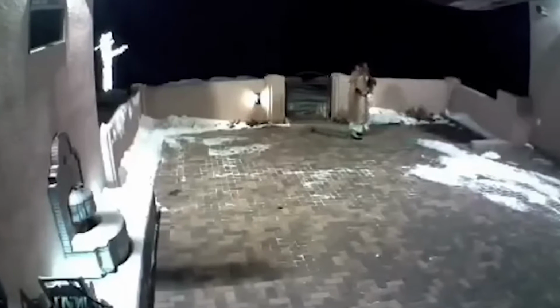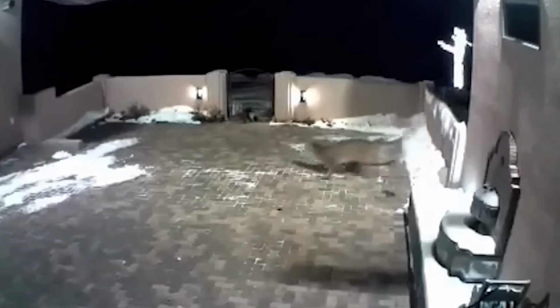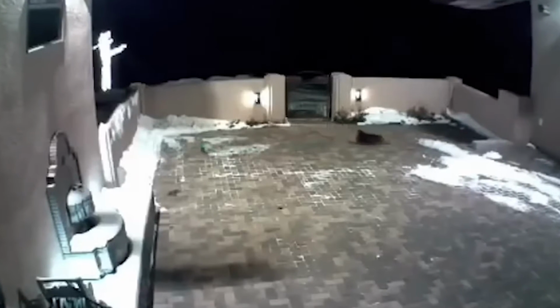The lion slinks away to set up his attack, and there he is. He makes quick work of that partition and lunges to get one of the pups. Thankfully, Mom isn't far behind and flies out of the house to somehow prevent the lion from making off with one of her babies. She wasn't letting this happen on her watch.